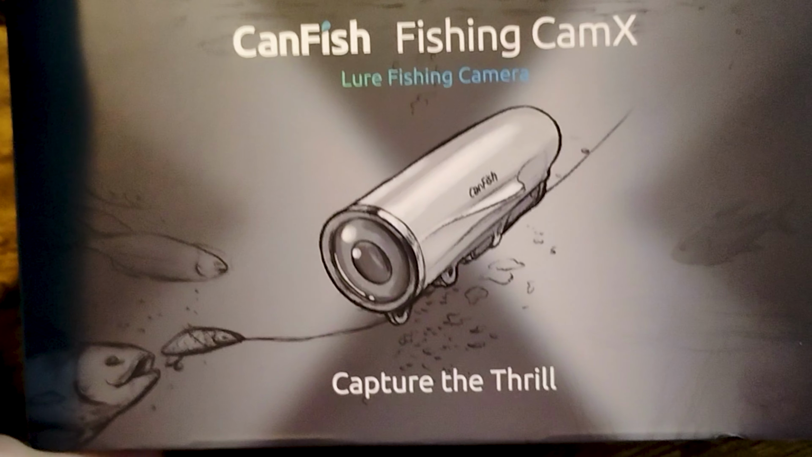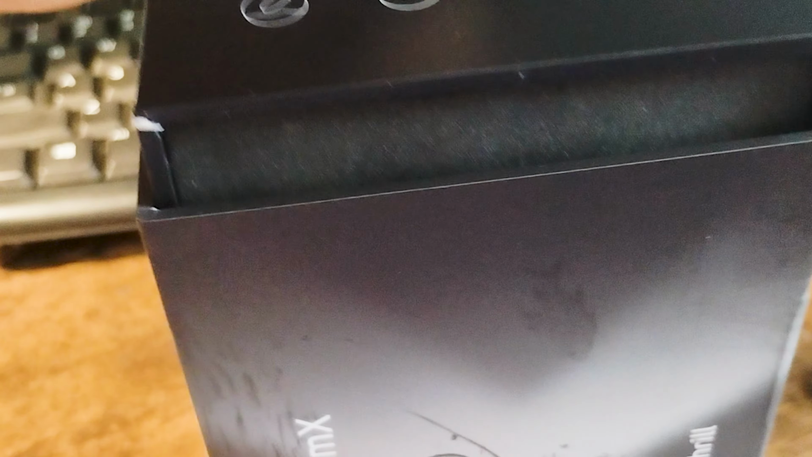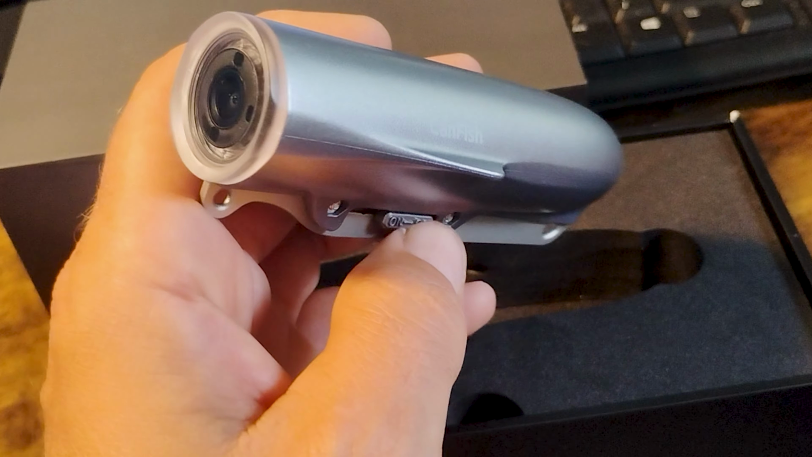Today, I'm gonna play with this CanFish camera I got. We're gonna get my first underwater footage with it. I think it's pretty cool. It's got a nice bright light on it. And let's get to the fishing, man.